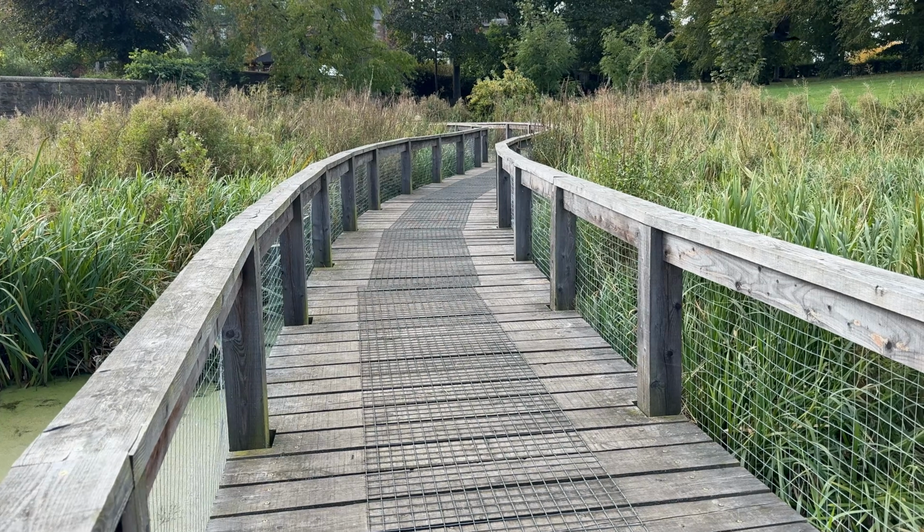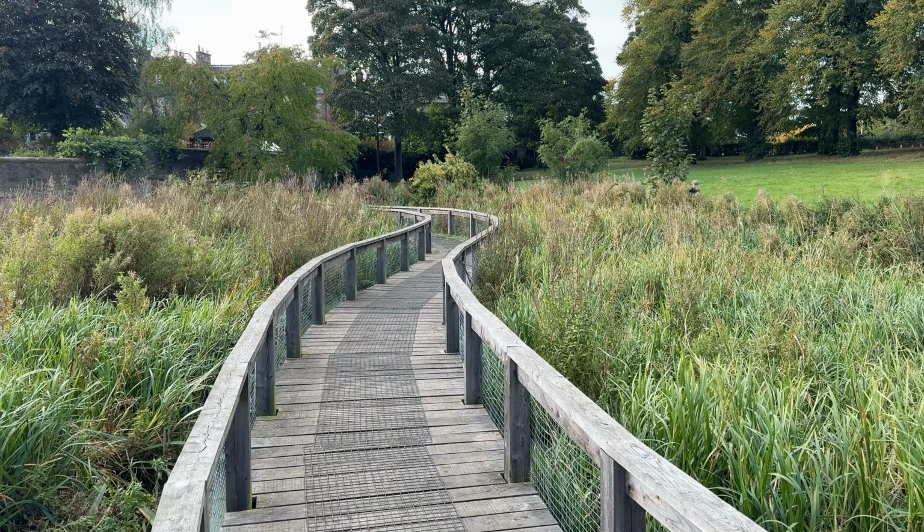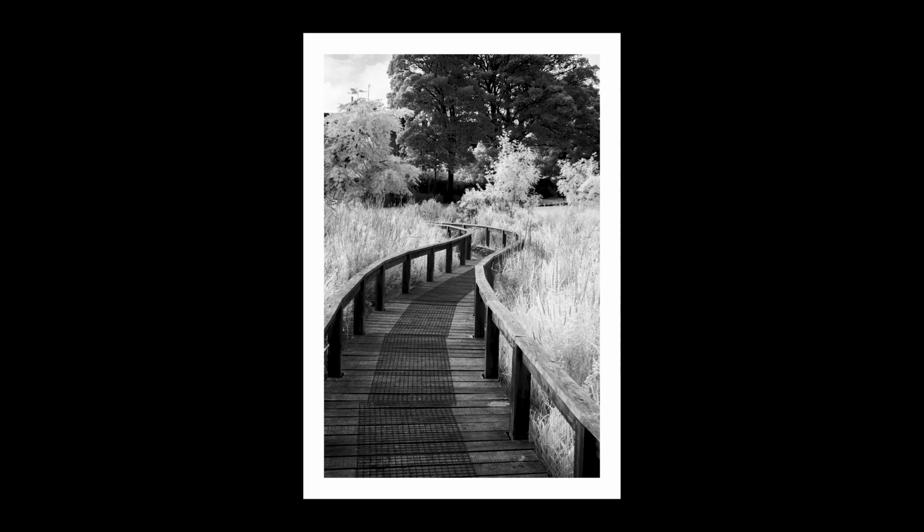And this snaking wooden walkway caught my eye too, but I actually found that holding the camera as high as I could really emphasized that curve even more. In my resulting image, the darkness of that walkway works really well against the brightness of the green reeds either side. After this, I focused on some landscapes overlooking Edinburgh, especially when I saw this couple enjoying the view. I love this image, and I loved capturing them again when I saw them walking around the pond.